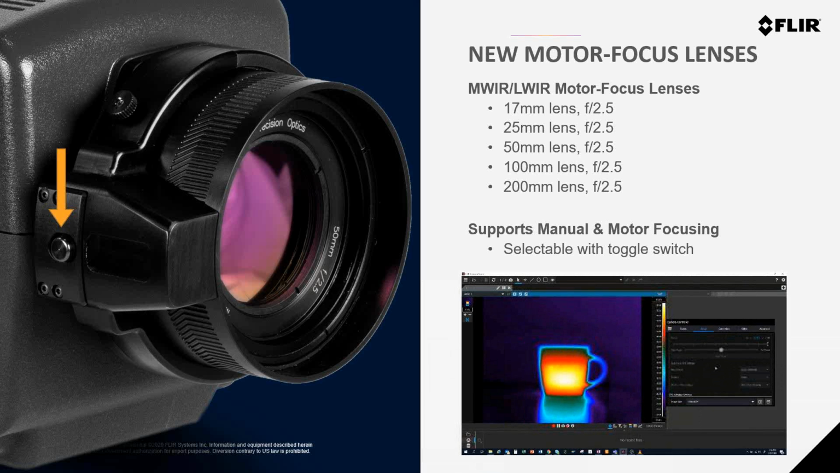So you're not set with a specific region of interest in the center of the image. You can actually set that autofocus region, which basically uses thermal contrast, anywhere within the overall field of view, which makes it really flexible in case you have a target that isn't specifically in the center of the field of view, and maybe you want to focus on something up in the corner, or down in the bottom of the image.